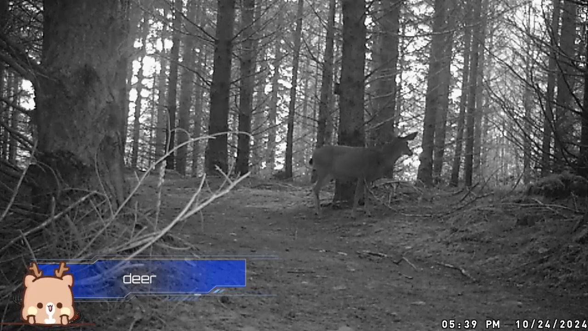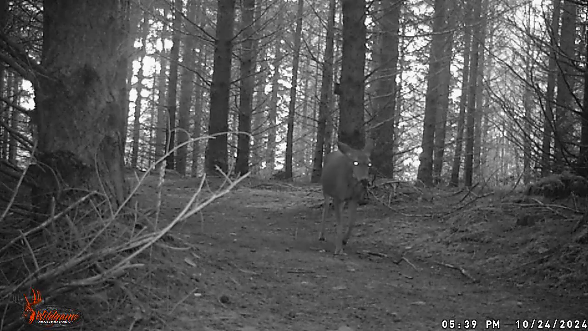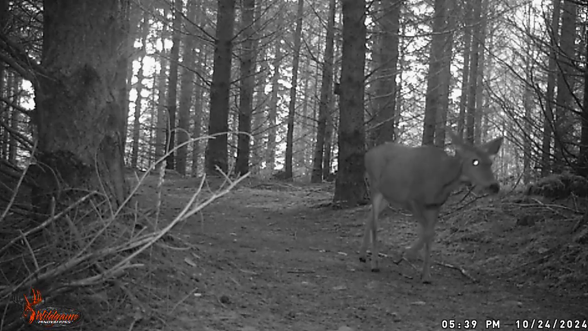And we're going to start off with our resident deers. One of the main staples here at the homestead are deers. Never fail, never let you down. You will see them throughout the year. And their population has increased here in the last couple of months. Probably just fattening up for the cold impending winter that'll be coming to us here soon.